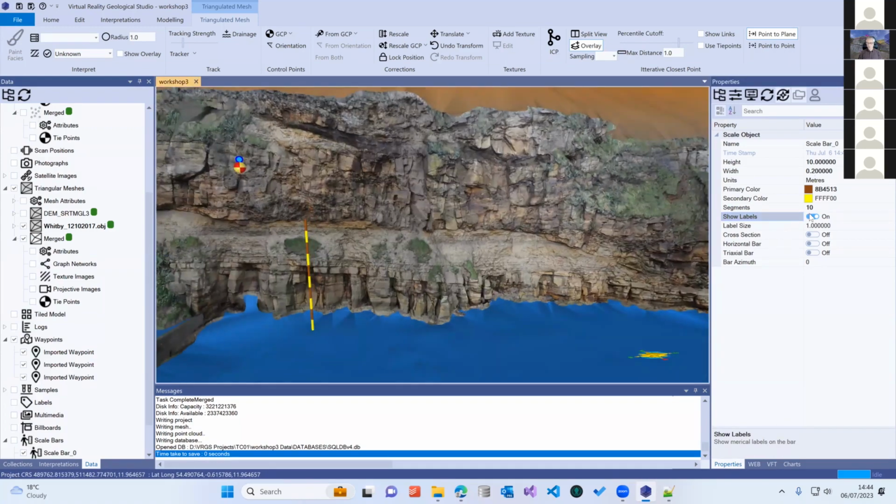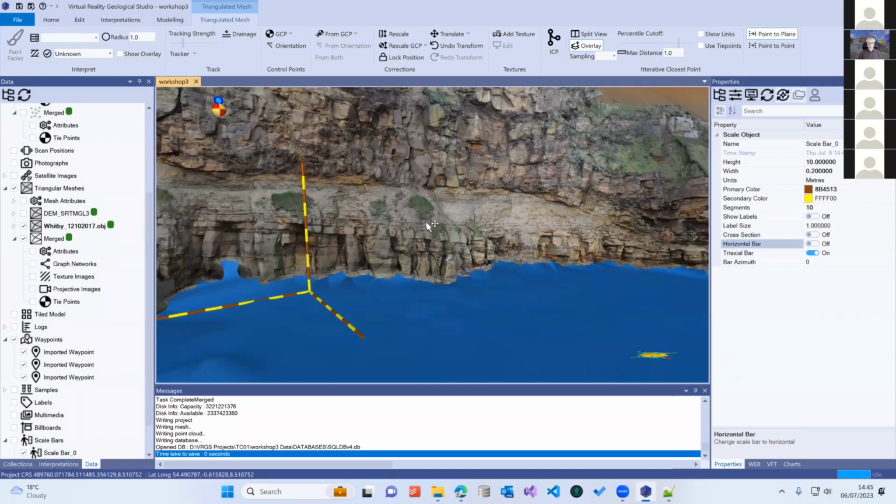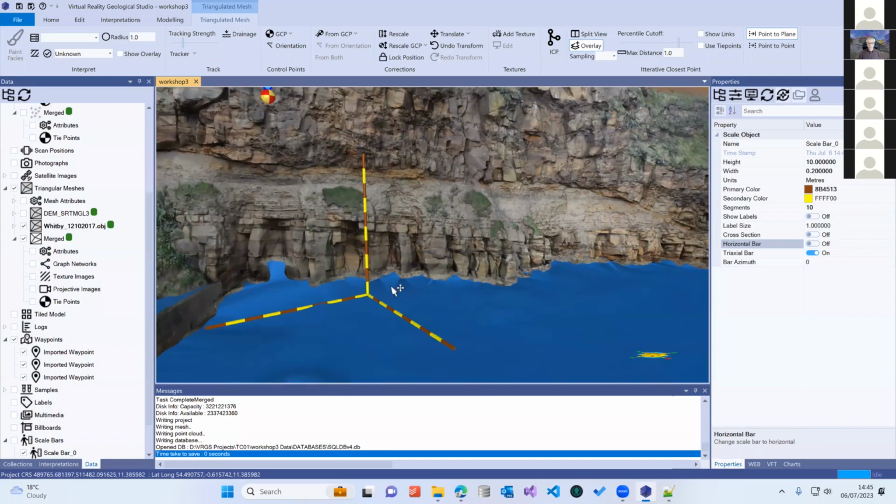So that label isn't showing at the moment. We can change them to be horizontal, or if we want to have triaxial, if you switch off horizontal, you get a proper triaxial scale bar.